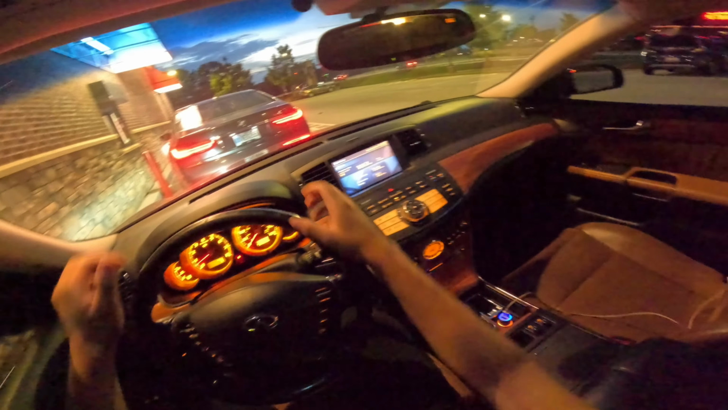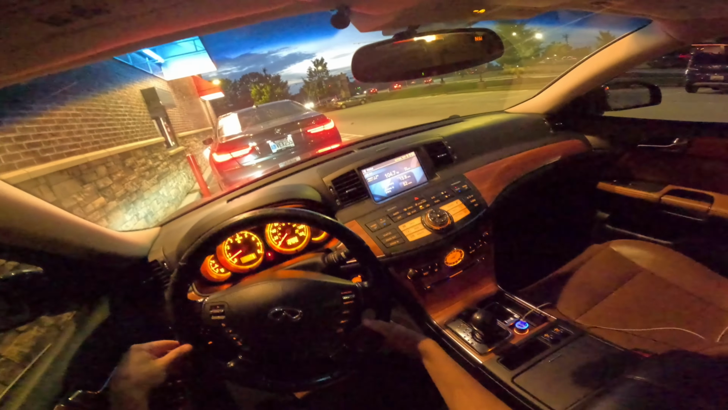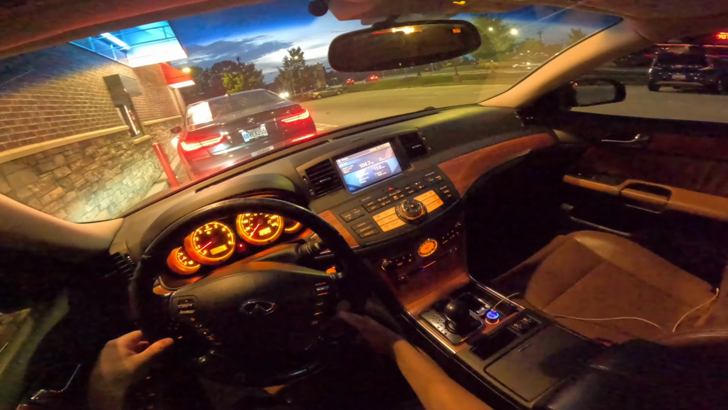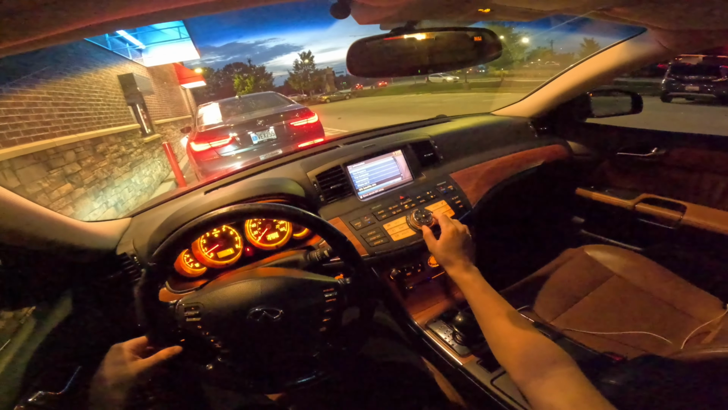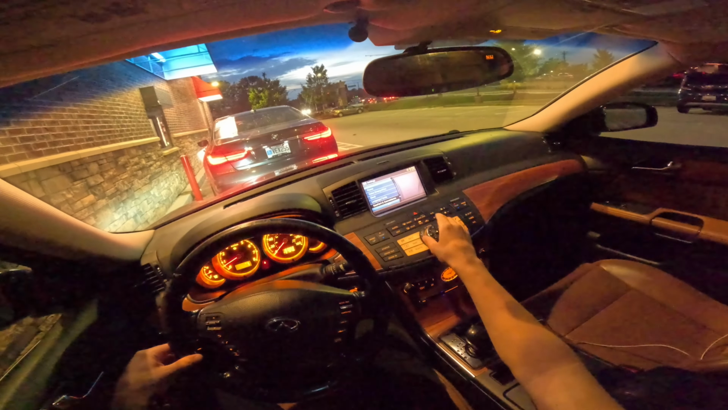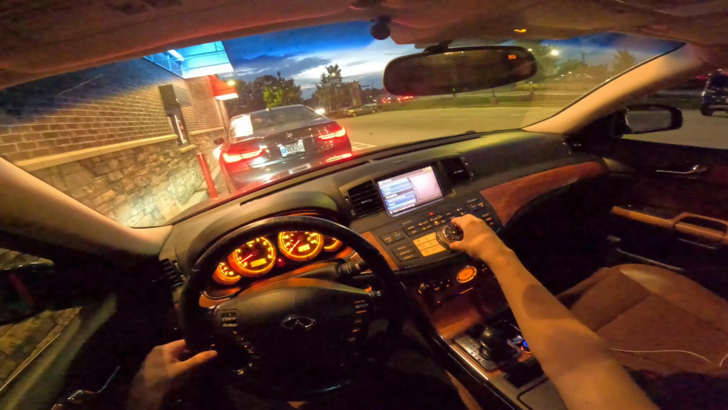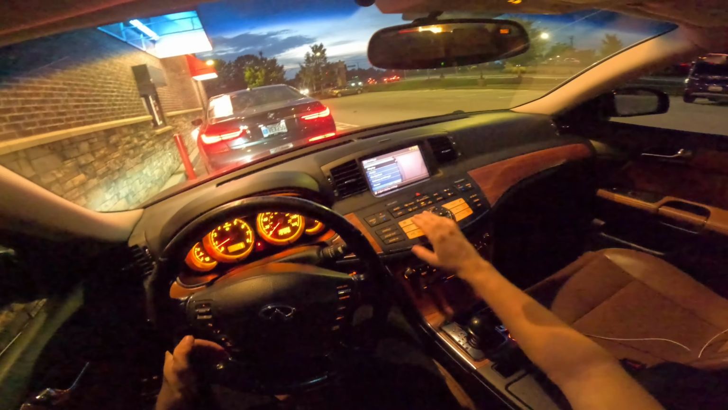I rock with the peanut butter interior. A lot of people tell me they love my interior. I love it. It's very pretty. Everybody mistakes my car for a G though. Disrespect, man. It's an M45. The computer system on it is pretty good. I might do a "Should you buy?" video on this car. M45, is it a good car? Or should you buy the M45?